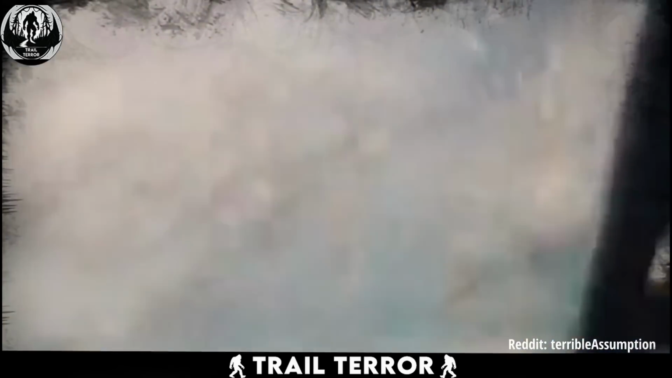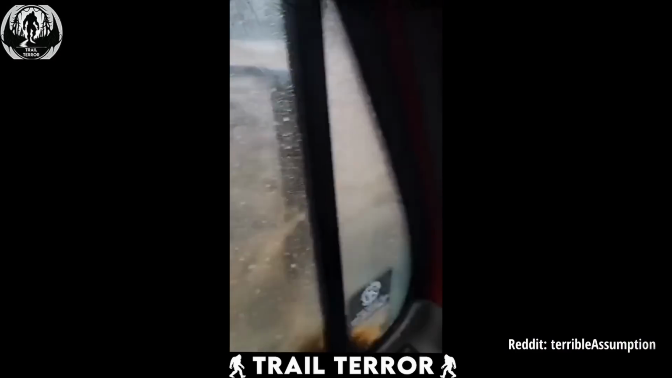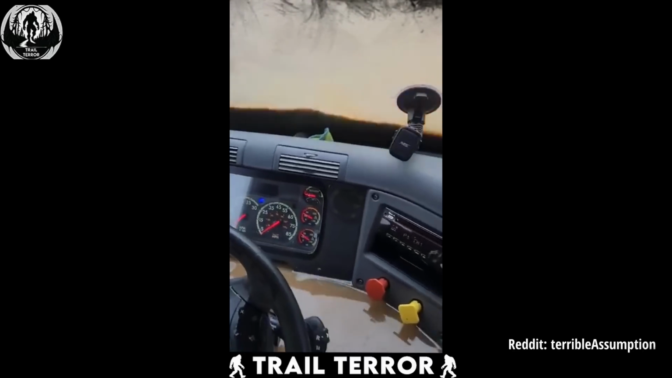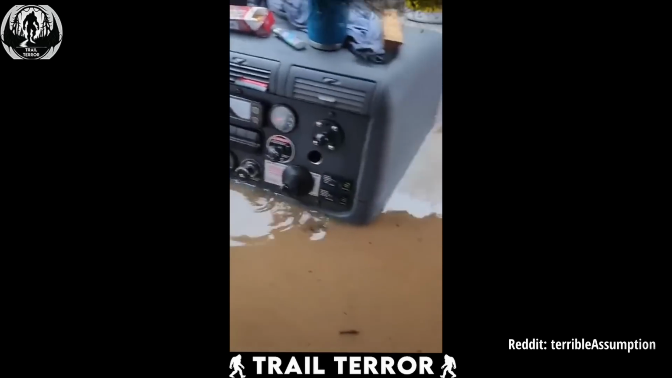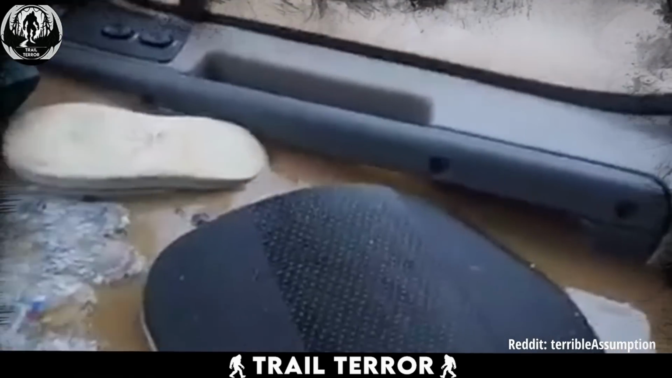Now, if the area was already flooded and the trucker decided to drive through it, that was a pretty reckless move. But if the flood hit him while he was on the road, then we can't really blame him for this terrifying situation. Either way, this video is a sobering reminder of nature's power and just how helpless even the mightiest vehicles can be against it.